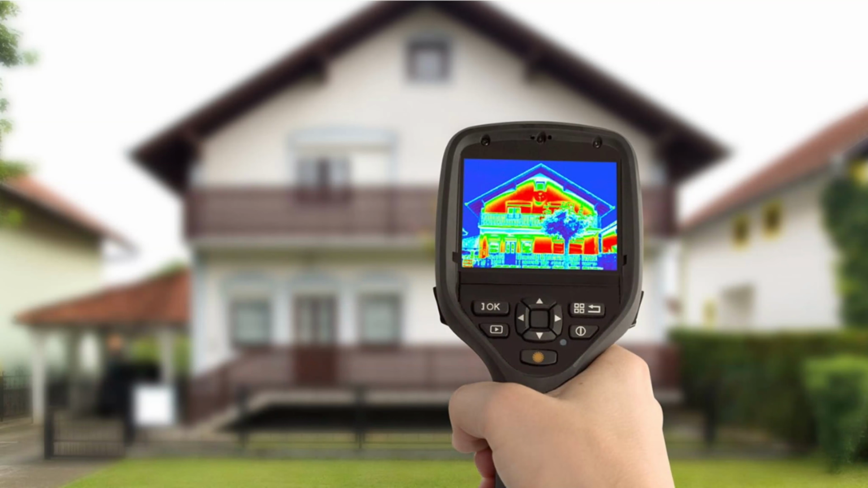I used to occasionally borrow from my day job a full, massive heat vision camera, and I would check my windows and stuff like that in the wintertime. I don't have to anymore.